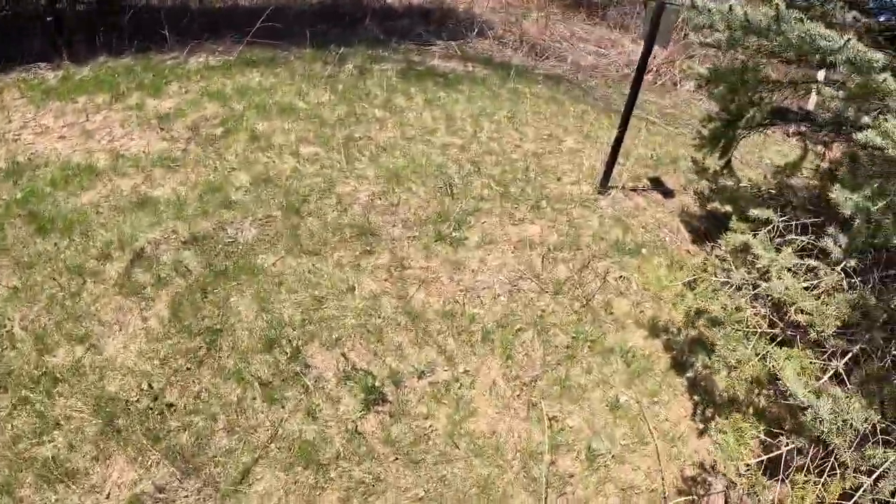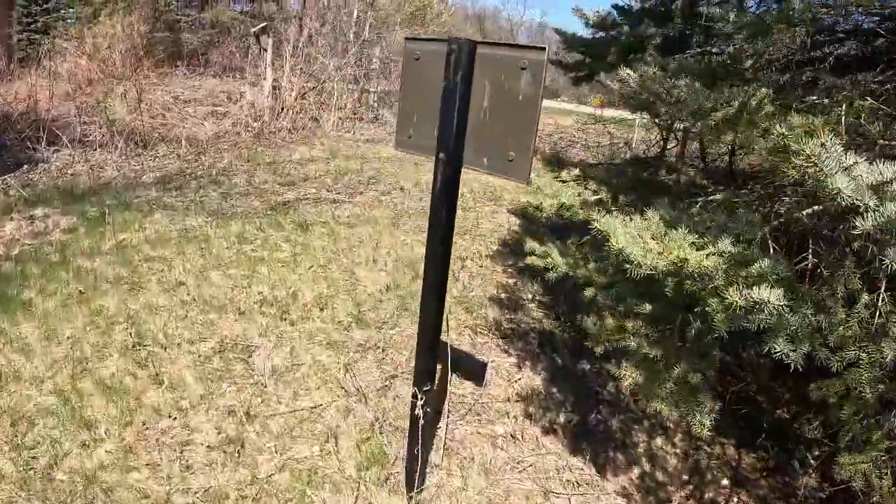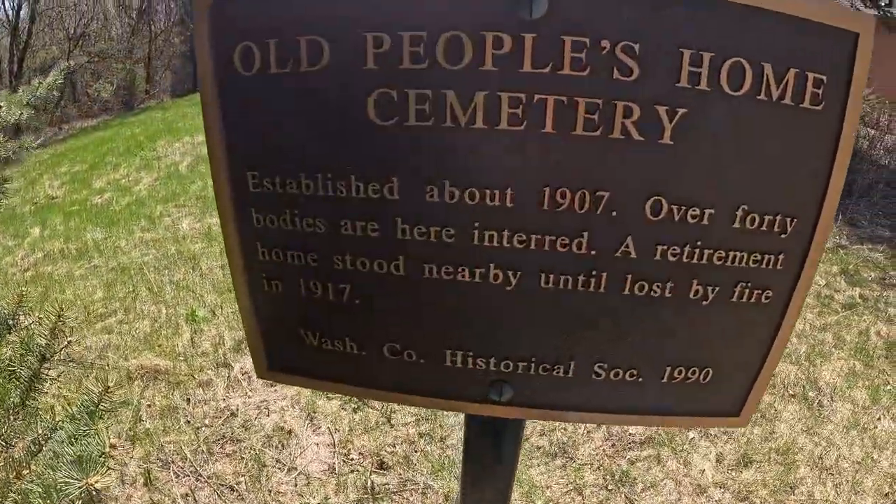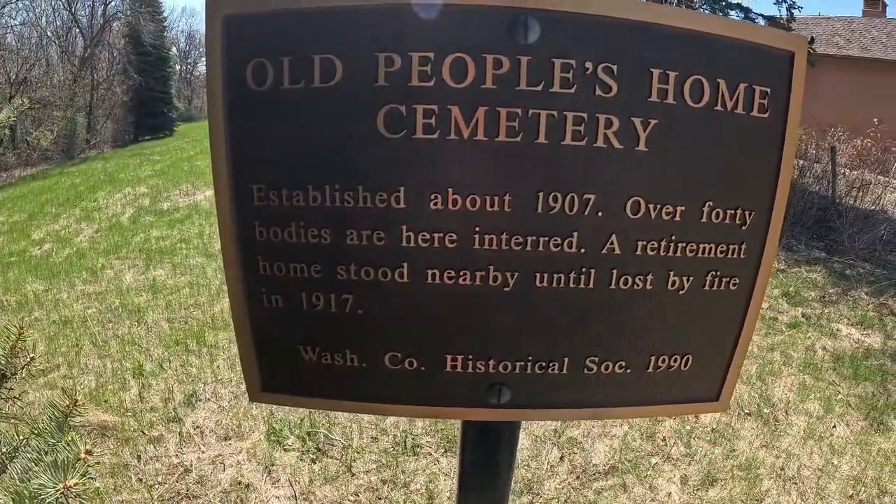It is noted that it was a cemetery. We have a sign here. This will give you a little more idea of what went on here. Some people might be familiar.